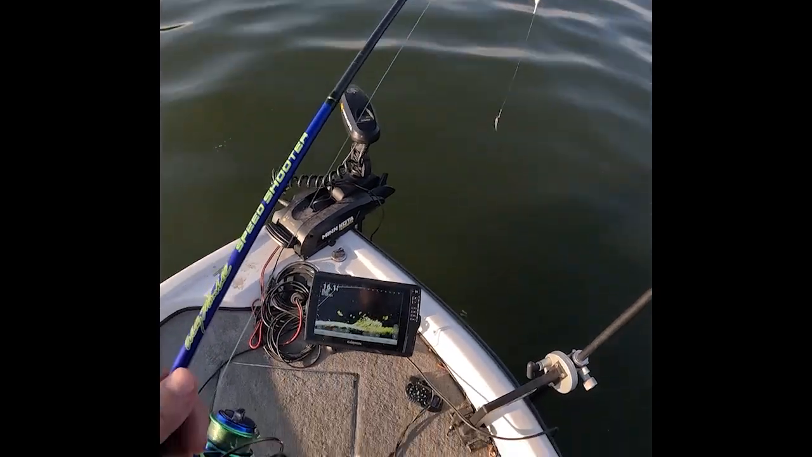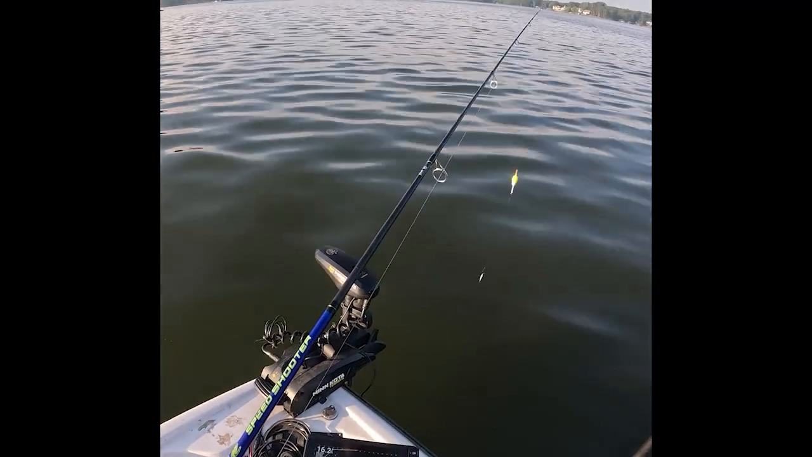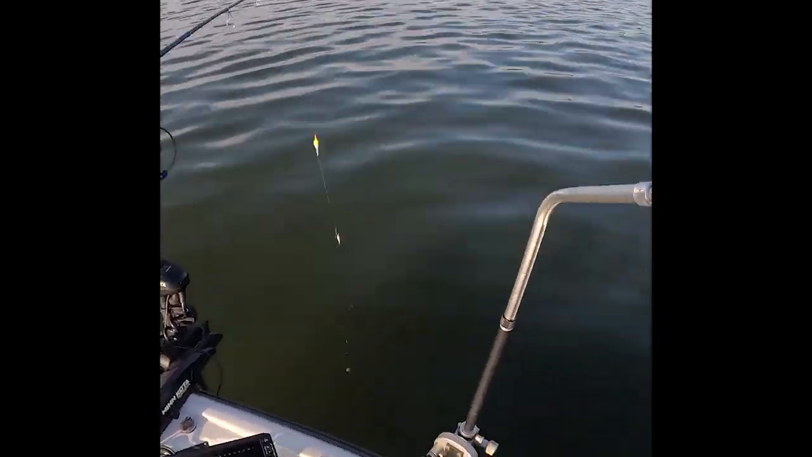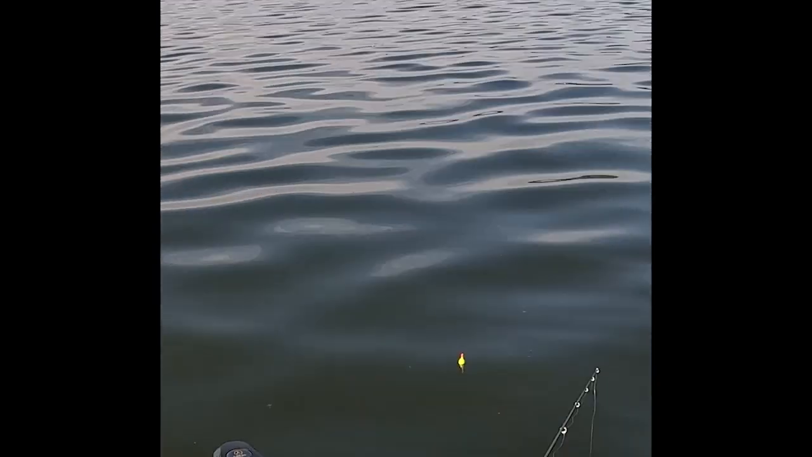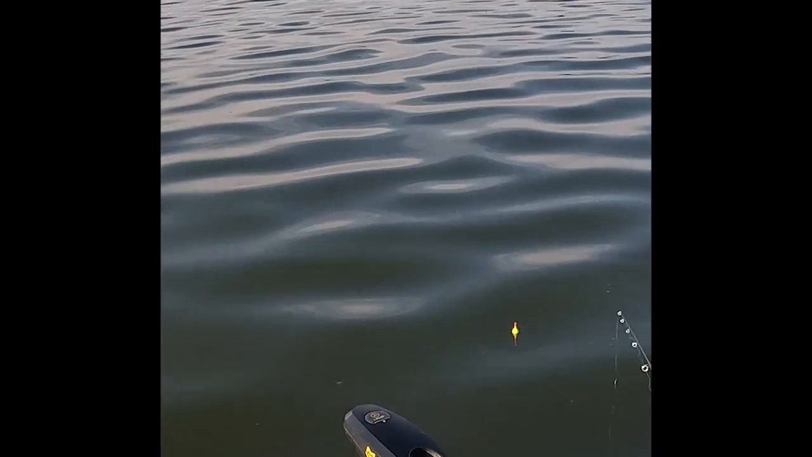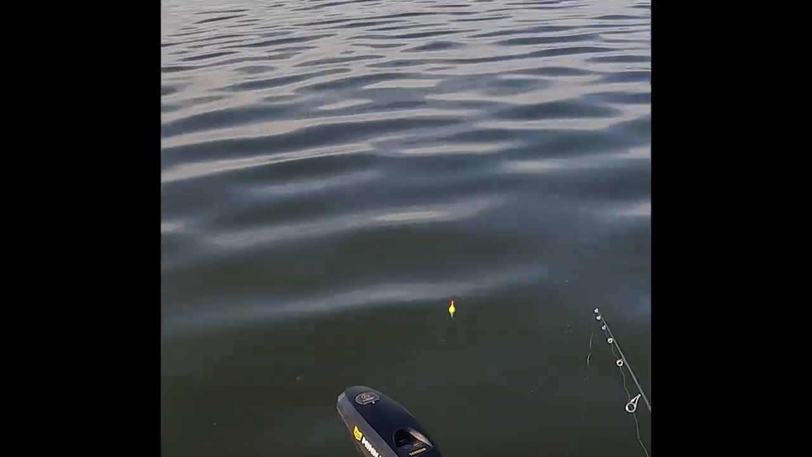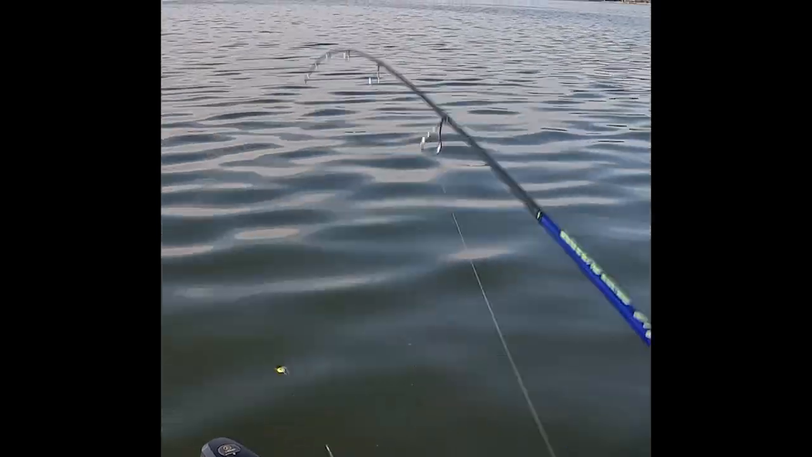So now you can see I'm really on the fish. You should be able to see the structure in there. So let's catch some. Yeah, it's about to go. He's already tinkering with it now. Oh, here we go, and pull it. Got him.